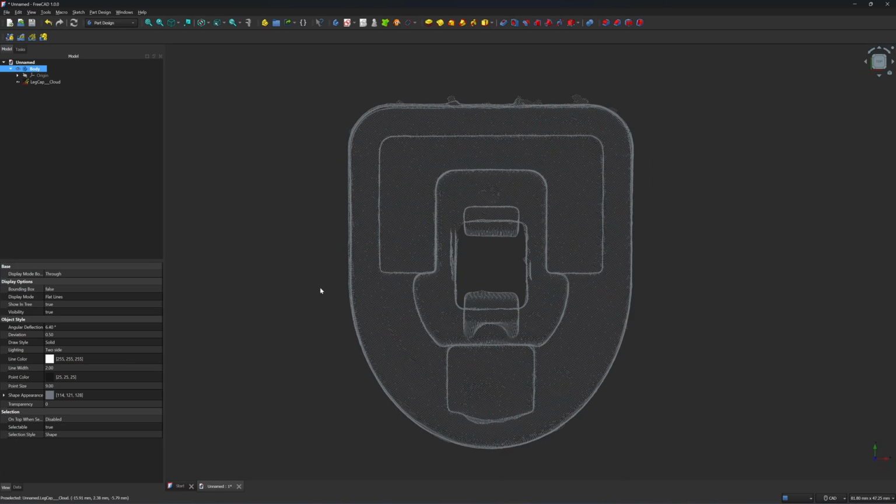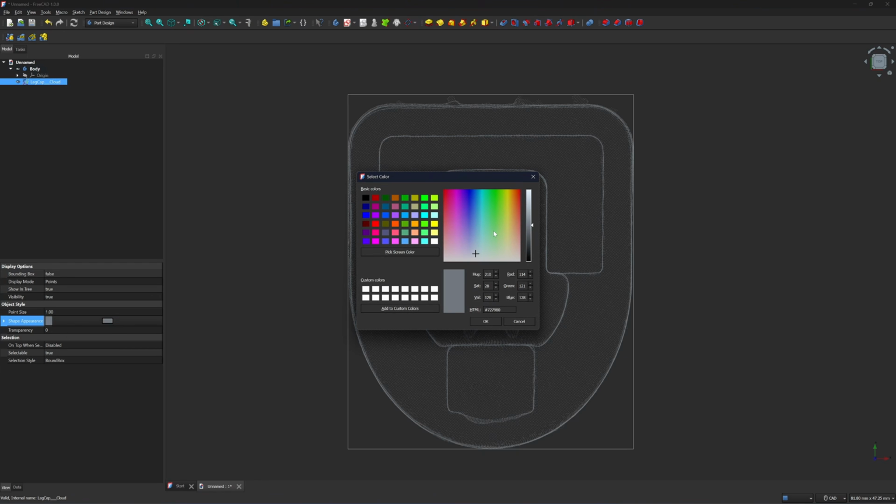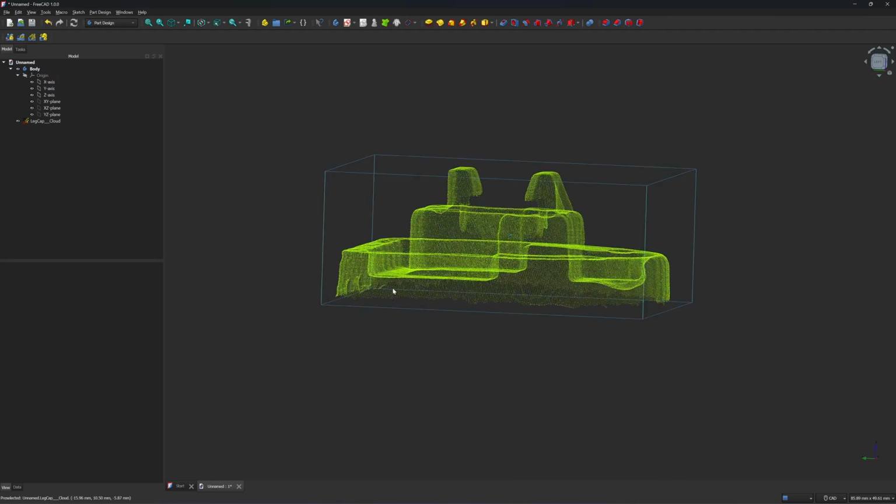Next I'm going to reduce the size of the point cloud. You do this by clicking on the point cloud in the menu and clicking on the point size, change it to 1. That will be the smallest size that you can choose. Change the color to something bright.